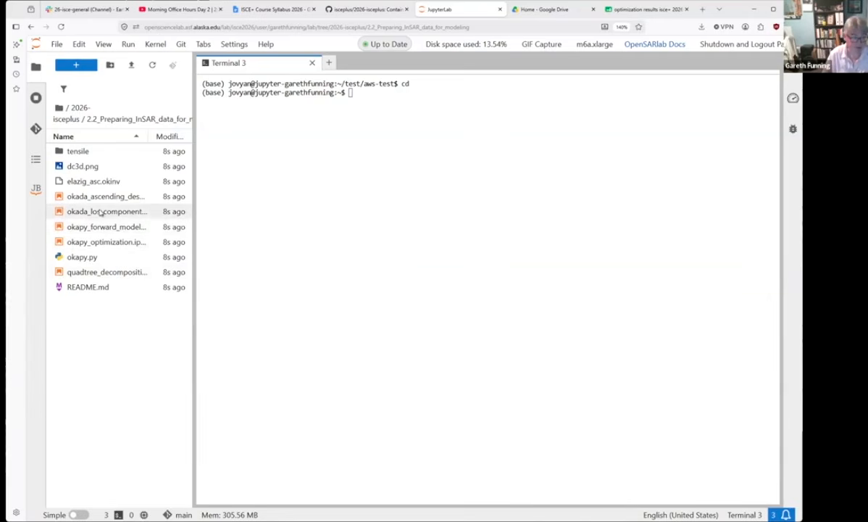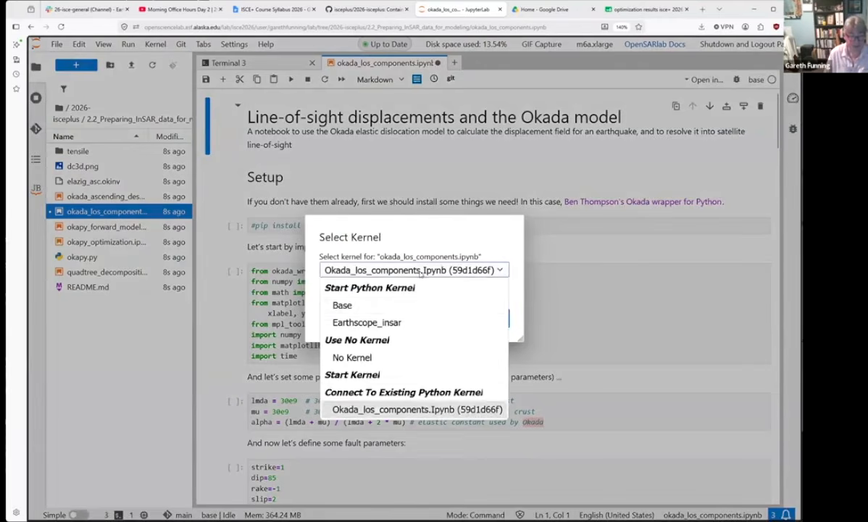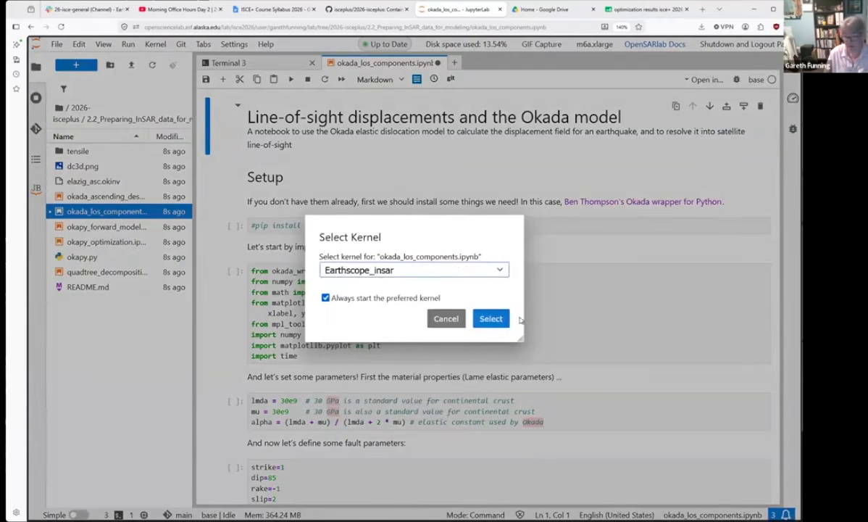So I have a notebook, for example, this one here called Okada LOS Components, and I think we should start with this one. Okay, so if you open it, you'll want to run this in the Earthscope InSAR kernel.